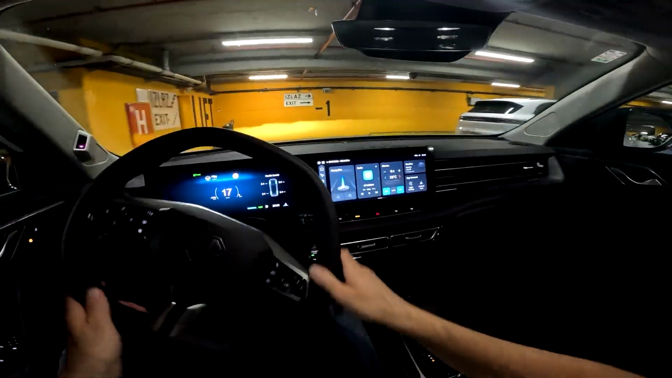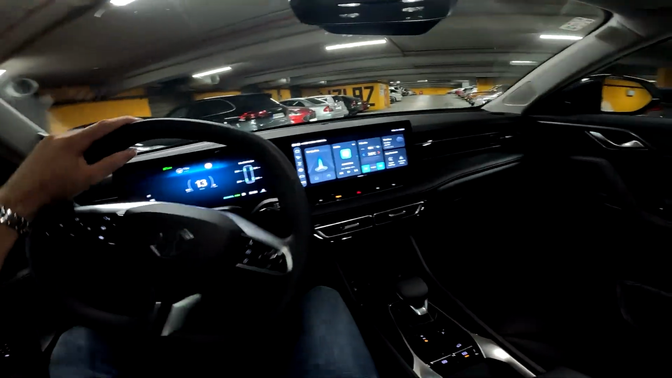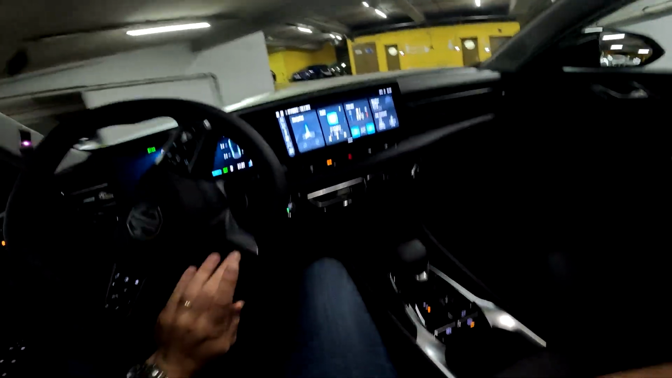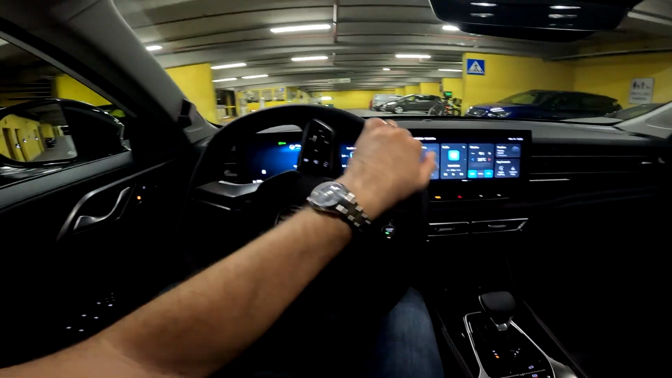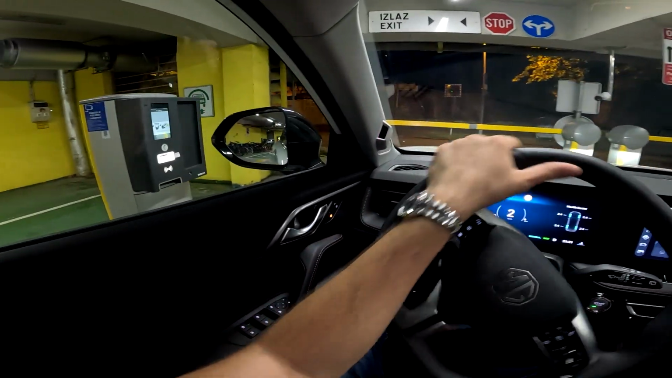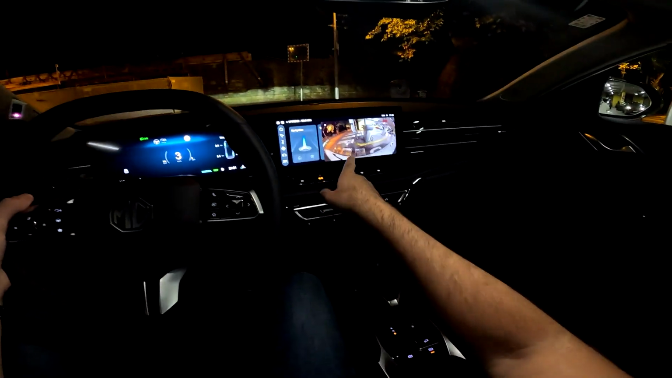And as you can see, this garage is pretty big. And soon we will go out and you will see how it looks during the night in this lovely model. And when I turn on the indicator, you see you have the camera view, so when you turn it on at lower speeds, okay, we can go. And again, nice feature helping you with maneuvering,